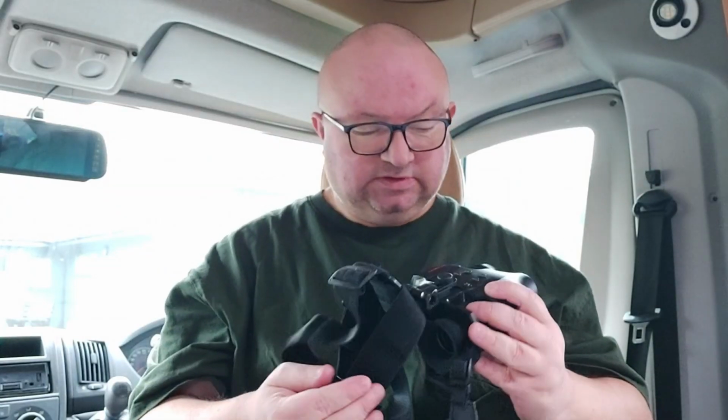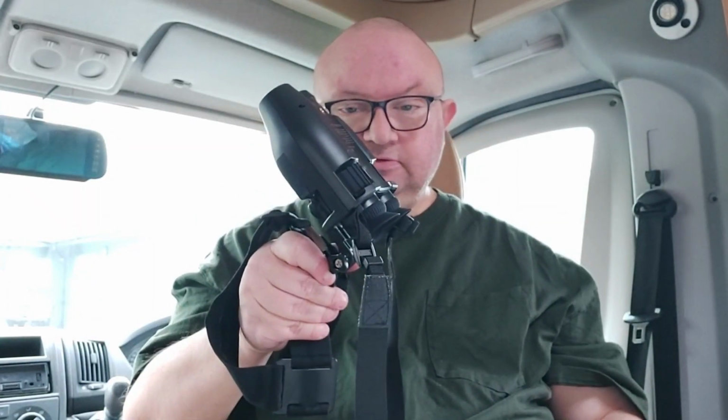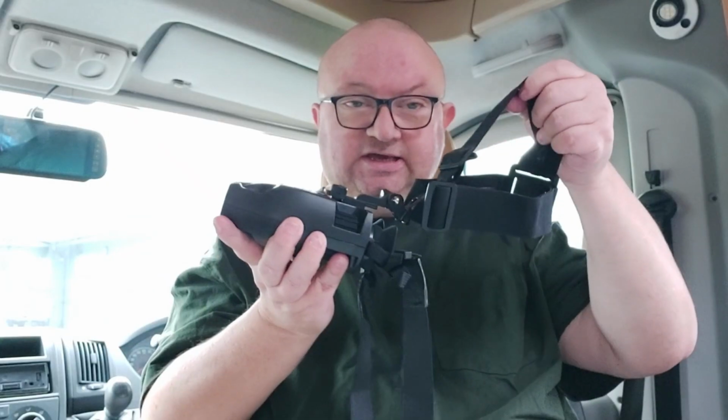These are the GTmedia N4 goggles. They've been around a while. I paid £60 for them from AliExpress. What they do is they go on your head, GoPro mount, tighten that up, and you've got the goggles sitting up, and then you've got the goggles coming down. Similar idea to the night vision camera that I had in my first video. Exactly the same sort of scenario, except they are strapped to your head, which is brilliant.